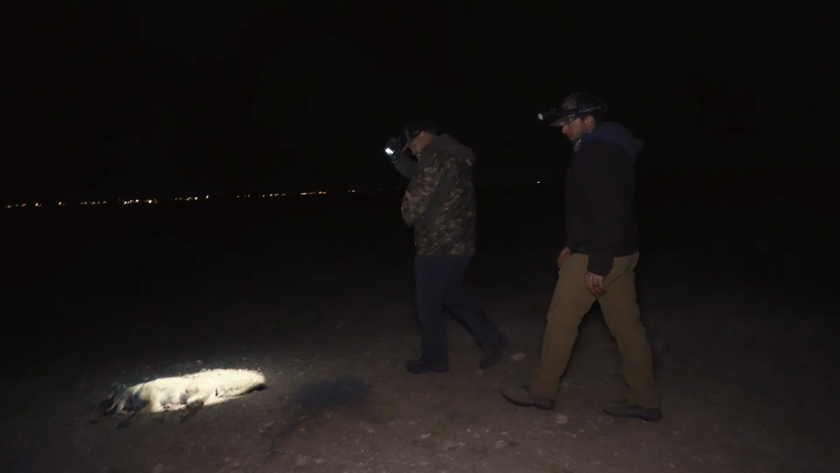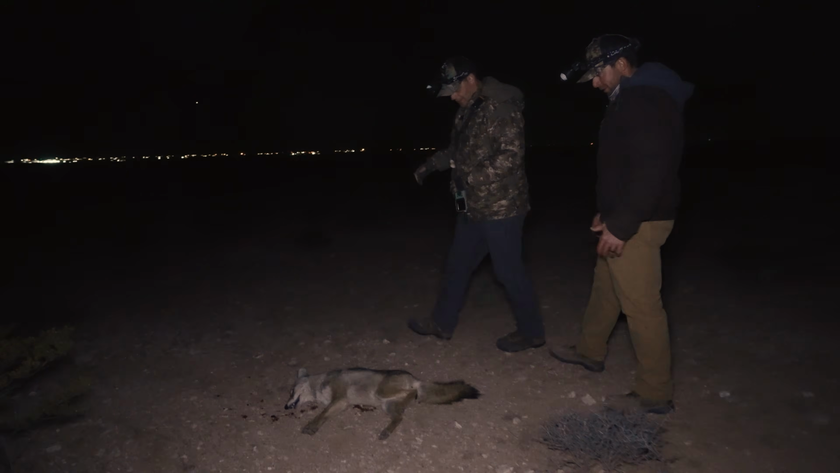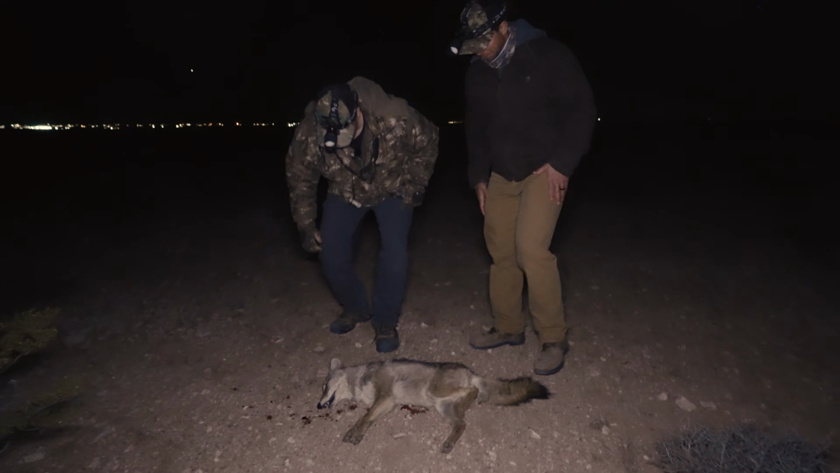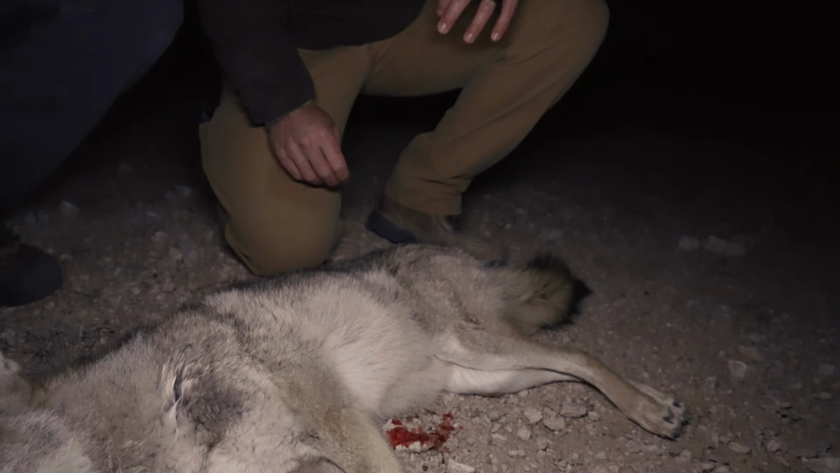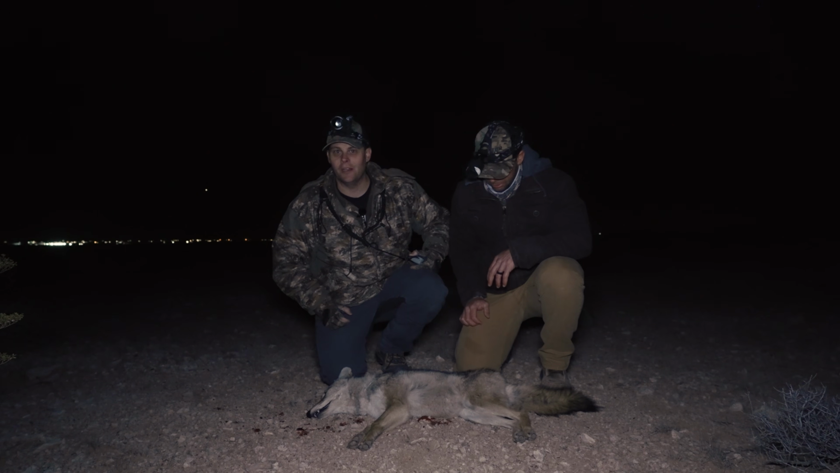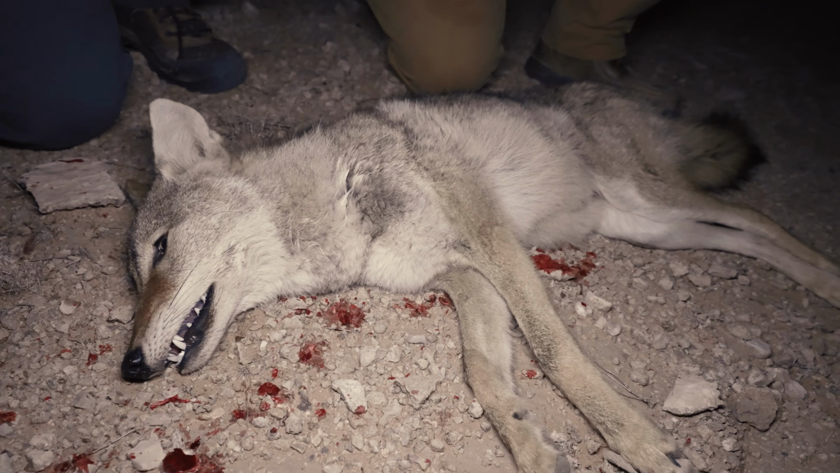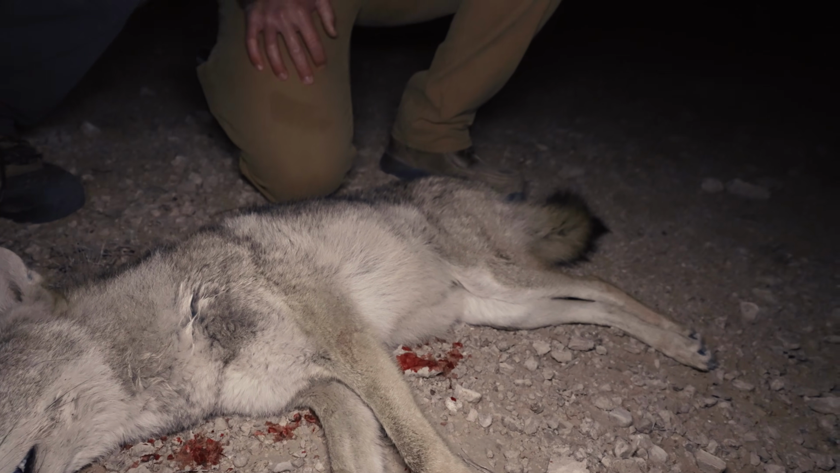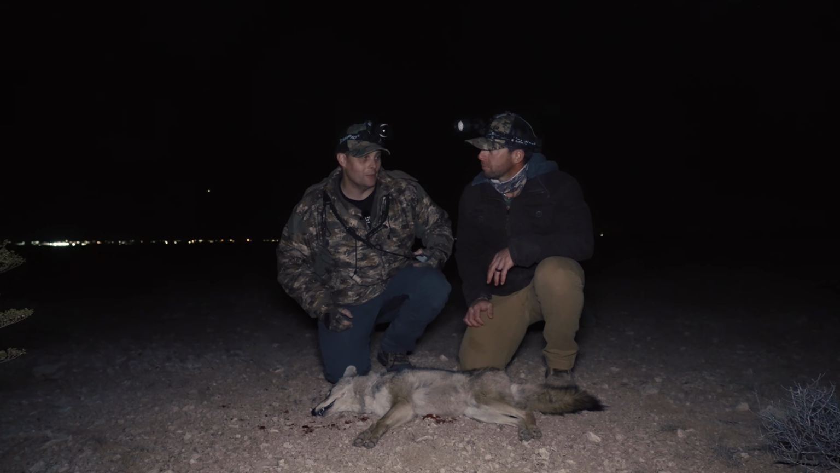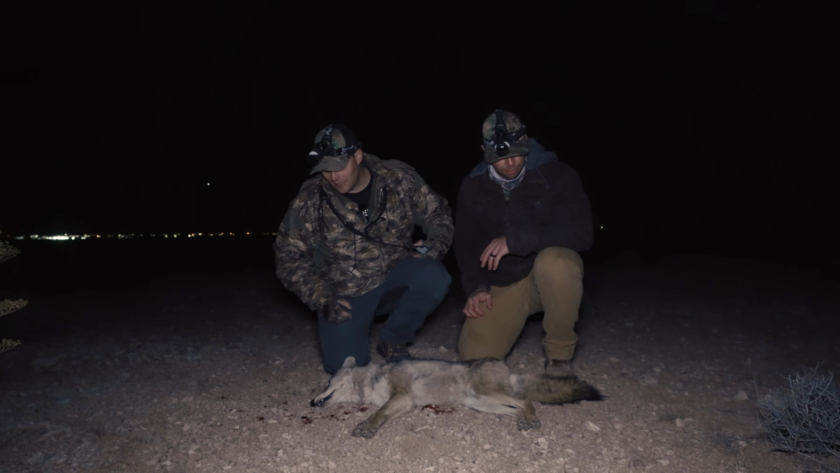So maybe this one's going to be that pup. This is our pup. This is what we've been looking for. No wonder he was a little inexperienced. Little male. That's what we literally just talked about on our last stand, was not seeing any pups, and that's why he was so dumb. Even as a pup, this is mid-November. He should have had a little bit more sense about him than that.